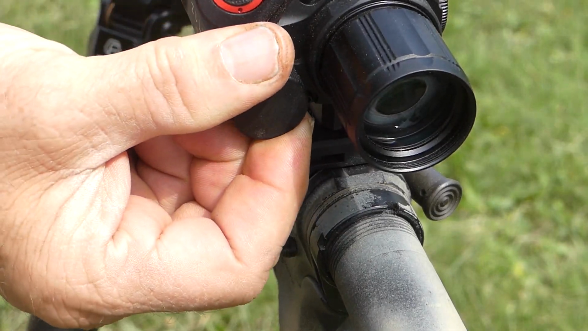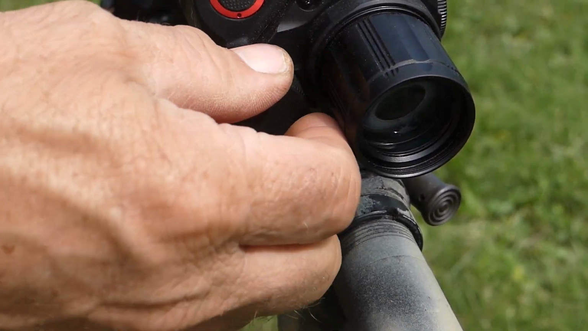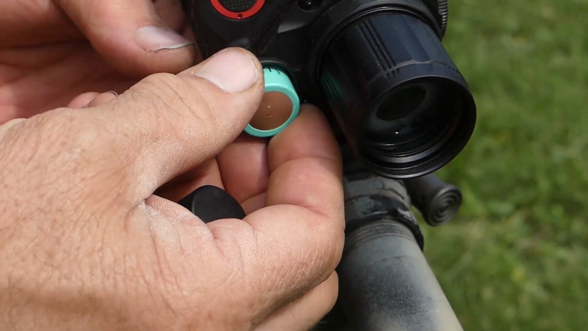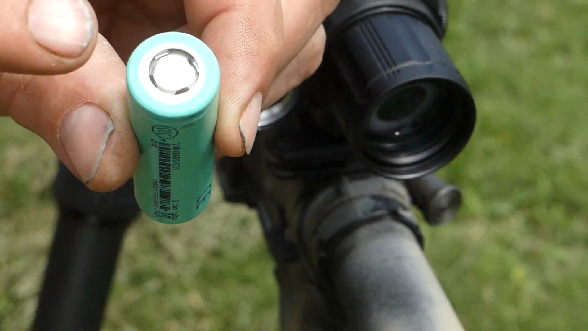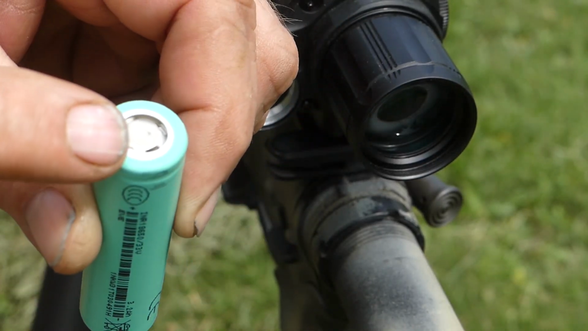On the back side here, you have your battery compartment. This battery compartment will run the whole thing. You just unscrew this cap, and there is your 18650 battery. Notice the flat top, so it's flat on both sides.